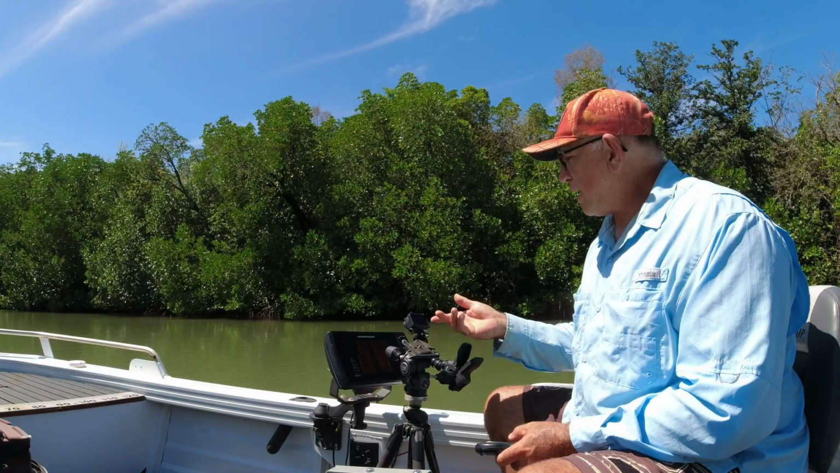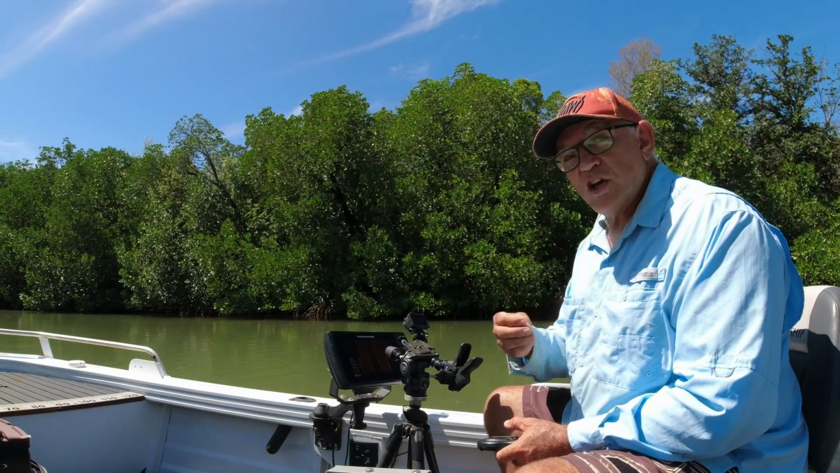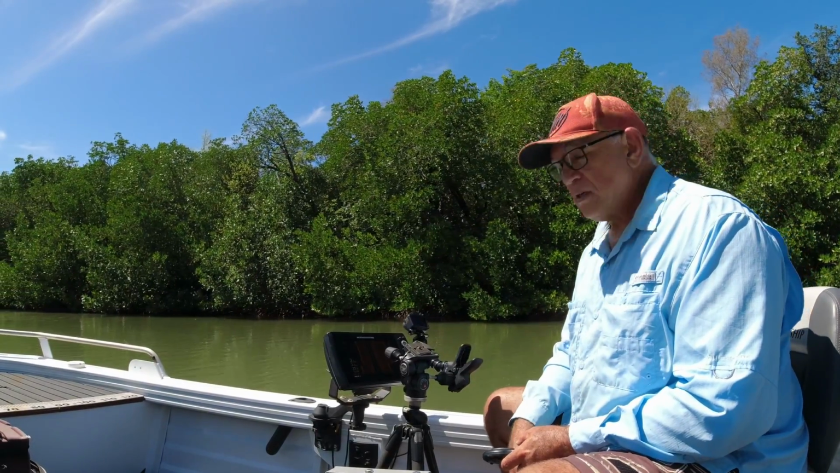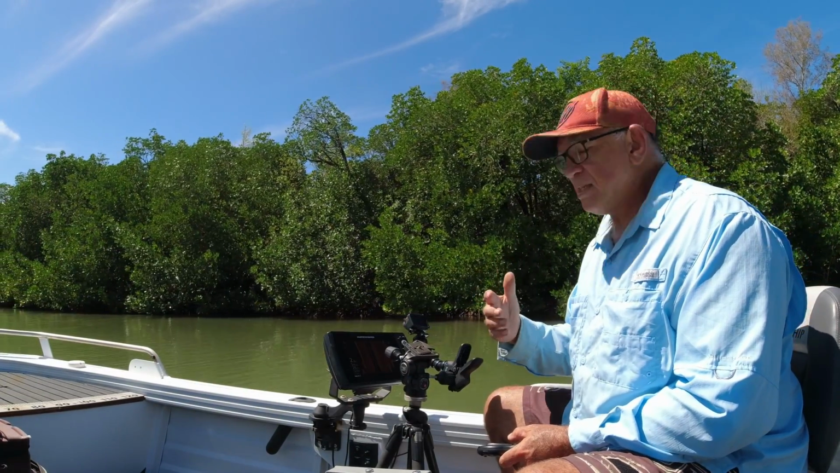So I've got side scan on at the moment, and my side scan's reading 455 kilohertz, so it's not even in chirp. So it's just reading the one reading. But can I see fish on this thing? Absolutely. So you don't need that mega high frequency sounder that I've got.